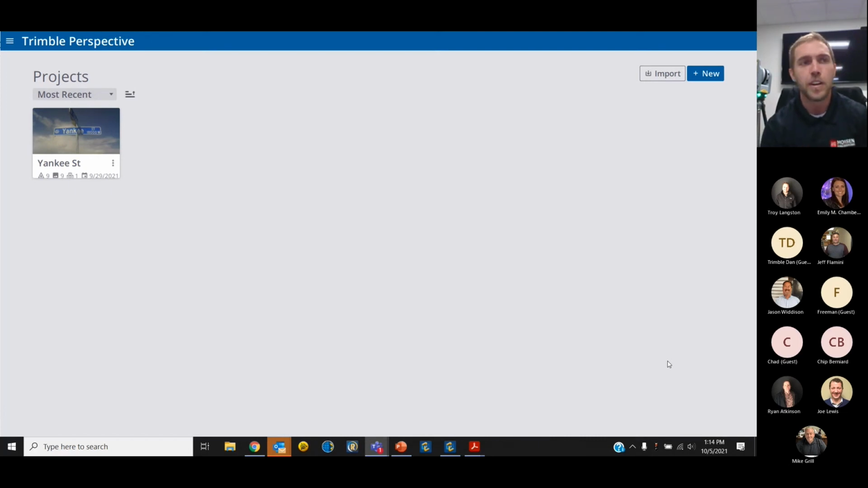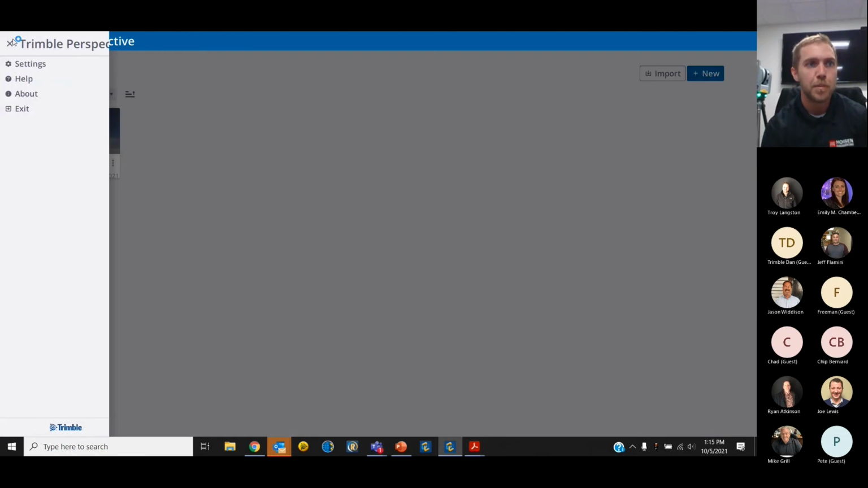Okay, so before we get started actually scanning, we're going to go over some of the settings in Trimble Perspective and how to check out the quality of your connection to your scanner, as well as do a field calibration, do a diagnostic of your scanner. I'll show you how to get to those points. So top left of the screen, I'm just going to tap on the menu button and check out settings.